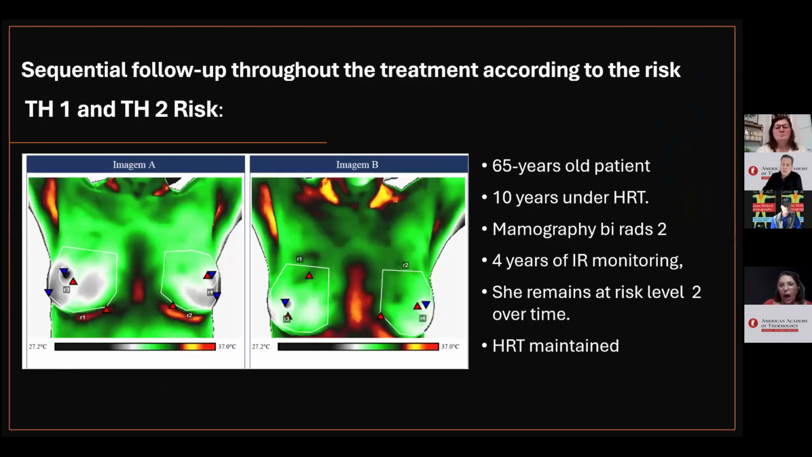I will now present some clinical cases and my approach according to thermovascular risk, Th1 and Th2 risk. A 65-year-old patient has been on hormone replacement therapy for 10 years.